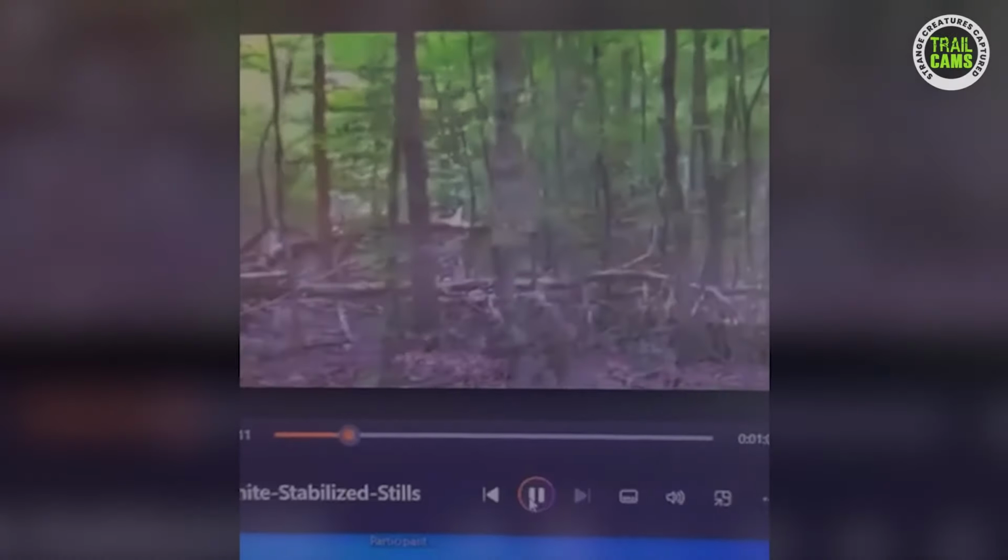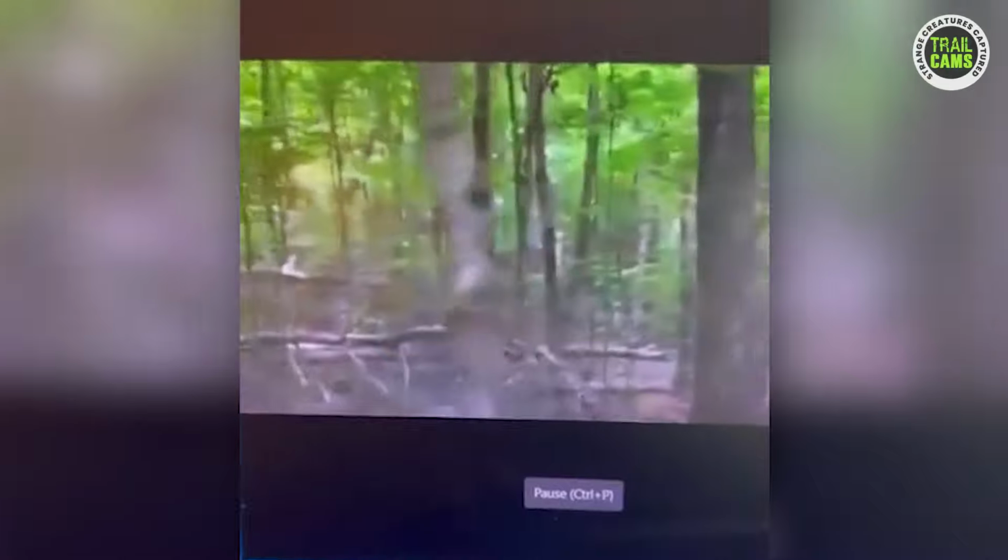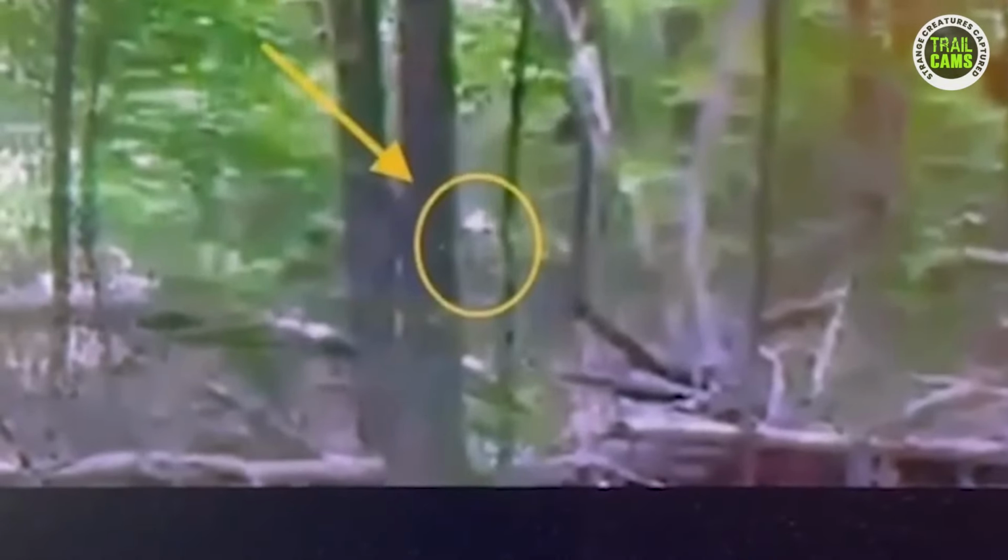The following videos I'm about to share with you involve Carpenter, who strongly believes that there is at least one Bigfoot residing in his area. However, this particular Bigfoot is unlike any other you've seen before. According to Carpenter, this Bigfoot is entirely white, and he claims to have evidence supporting his claim.